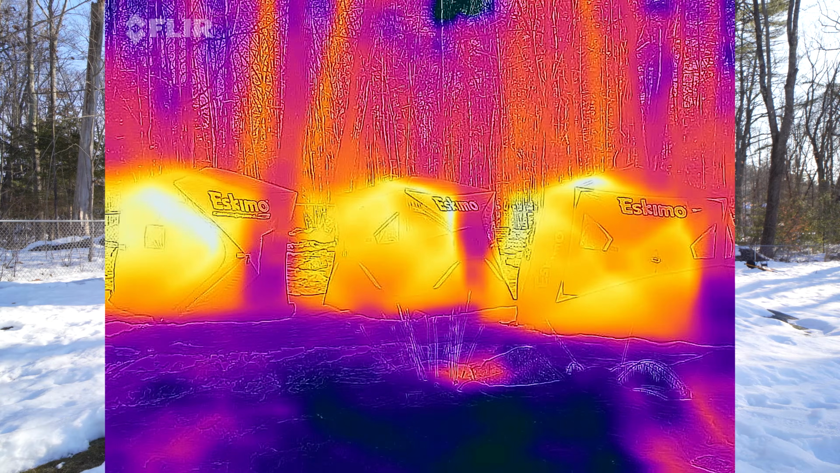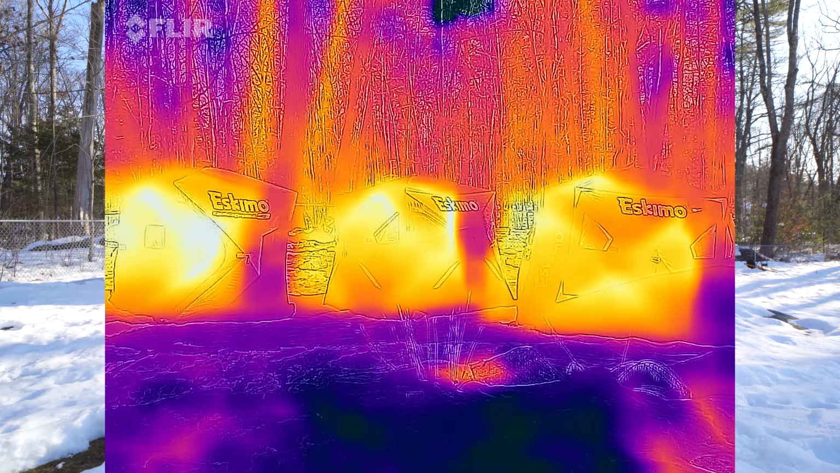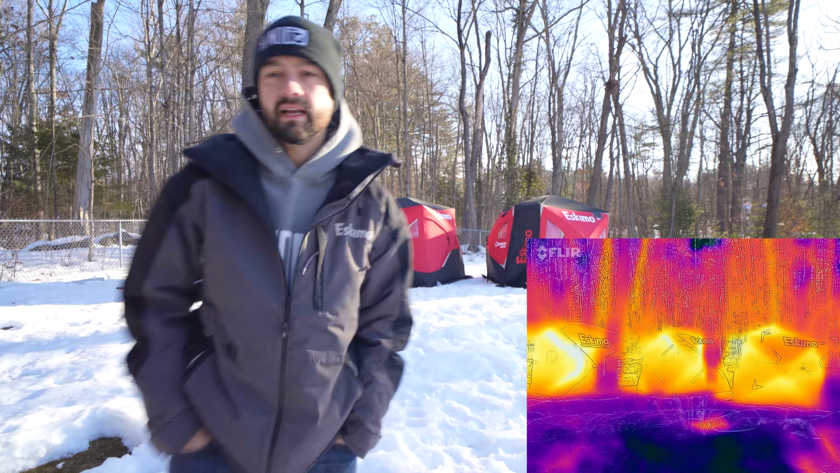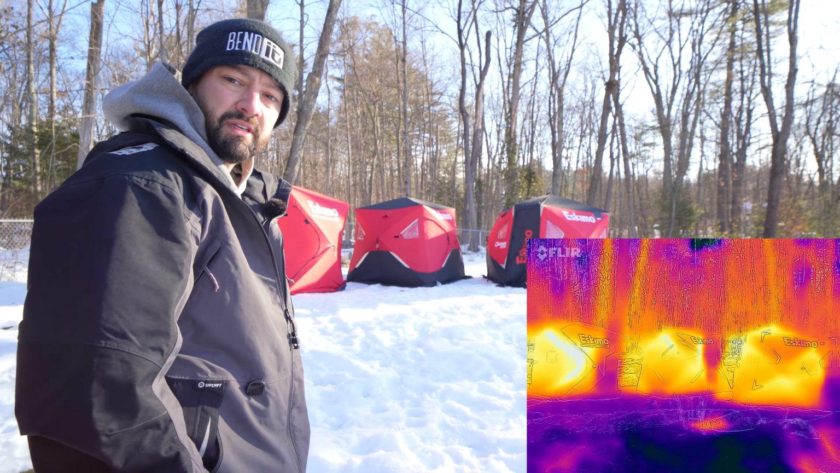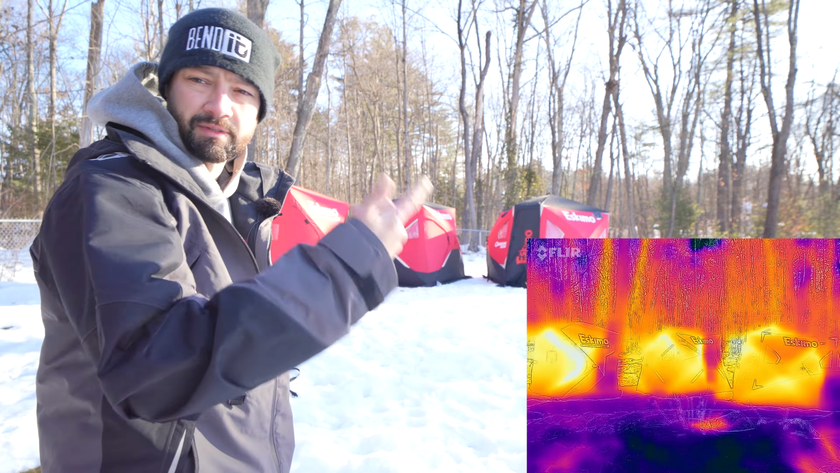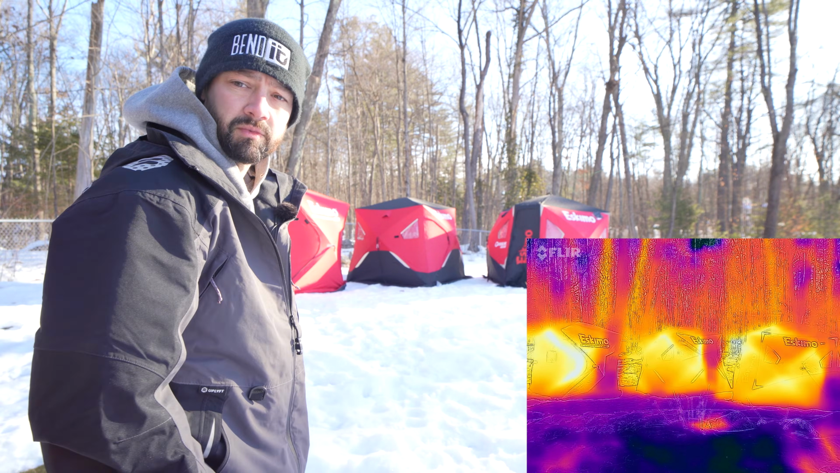So now we're looking for cold spots. So you can see that Quickfish 3 getting a cold spot in that bottom right hand corner fairly quick. Now my guess is it's going to take quite a long time for these things to cool down. So I'll run a time lapse, obviously. I'll speed it up a little bit. But we're at 2 minutes and it's holding quite a bit of heat already.